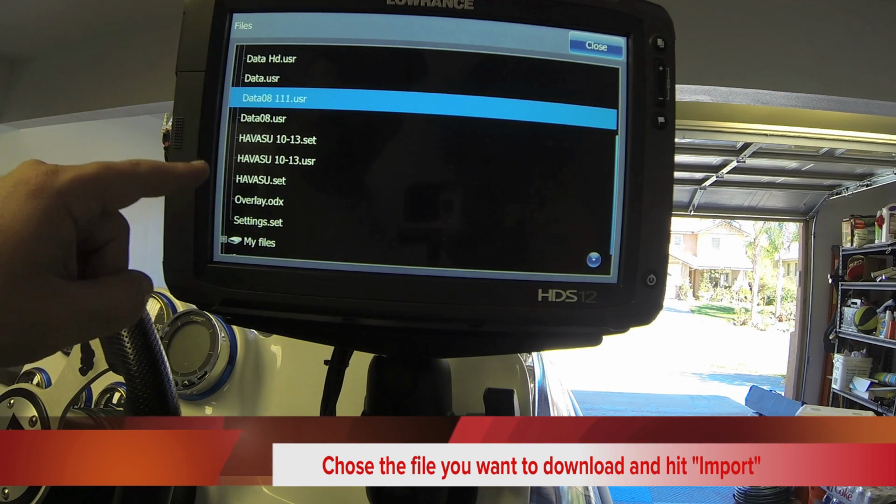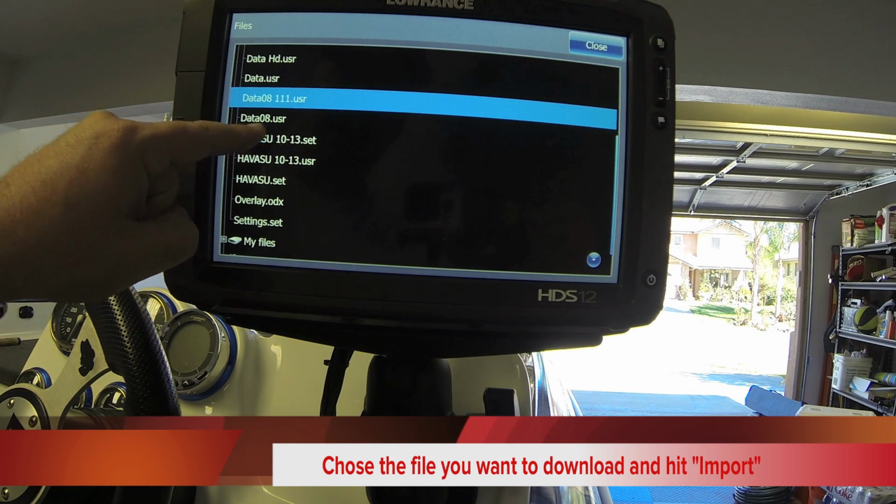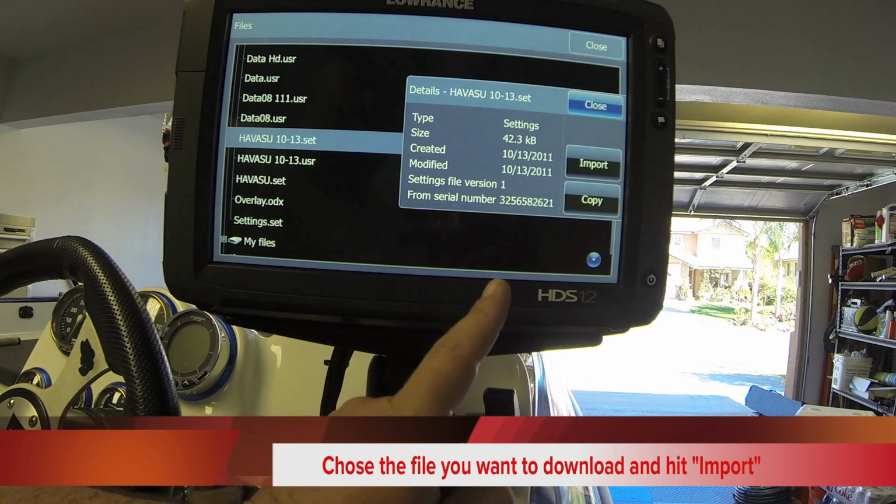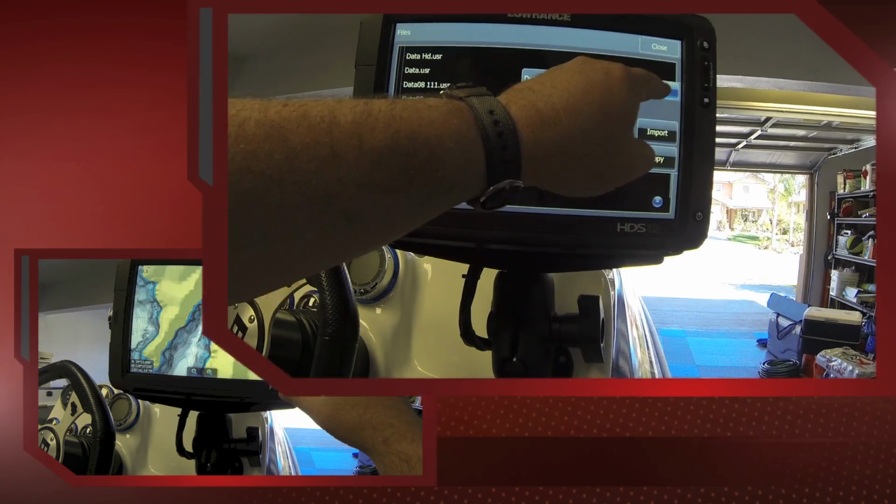To download data from an SD card, it's as easy as hitting the object that you want. You want to import it. I've already done this once, but you hit it once, it imports the information, and you close it.